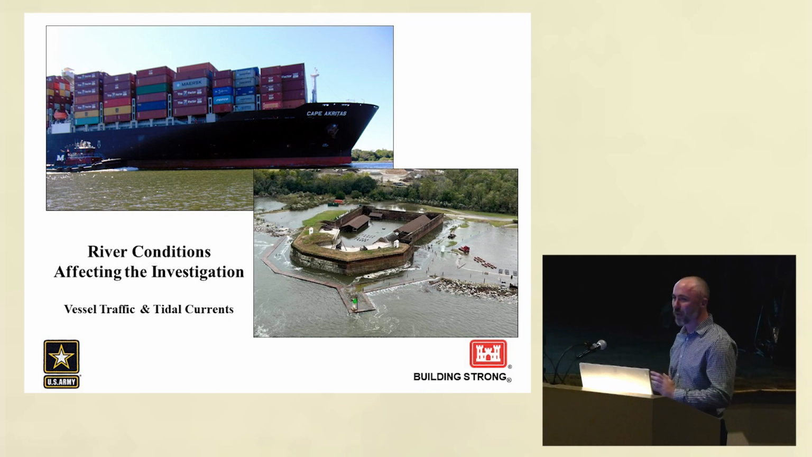In addition to not being able to see anything, we had plenty of other issues that are pretty specifically bad in the Savannah River. Really large freighters. This is one of the busiest ports I know of that we've ever worked in. And unfortunately, the cannon site is square in the middle of the channel. And if you're on a little dive boat, you can guess who wins that chicken fight.